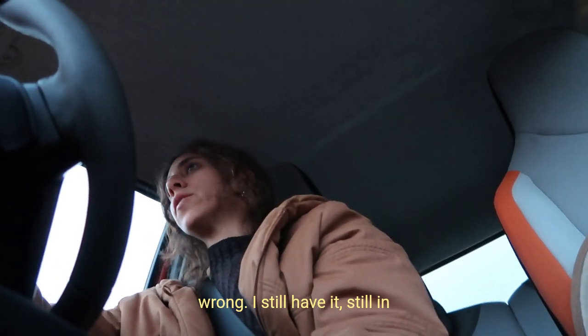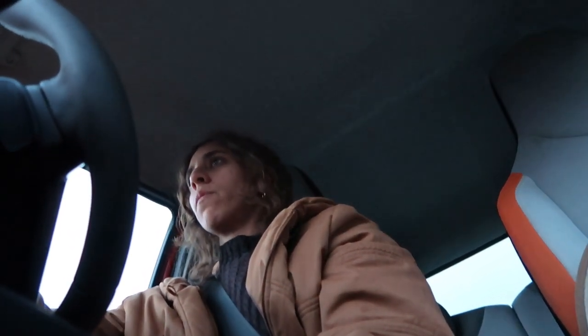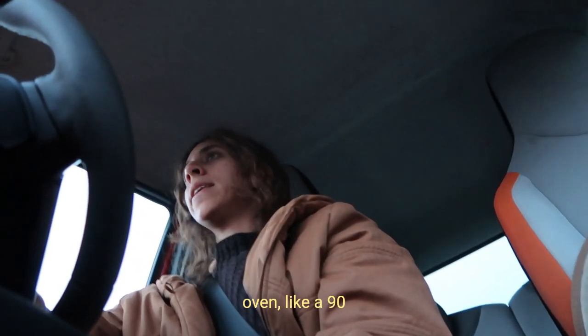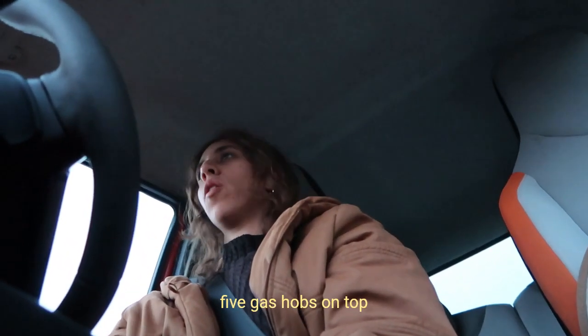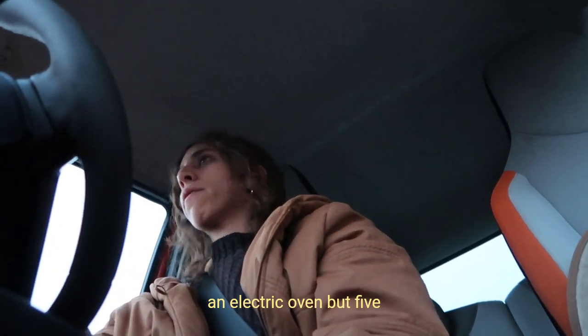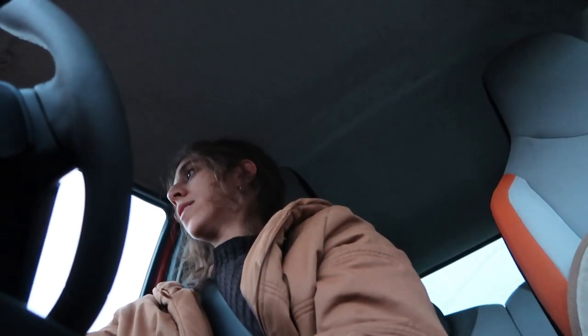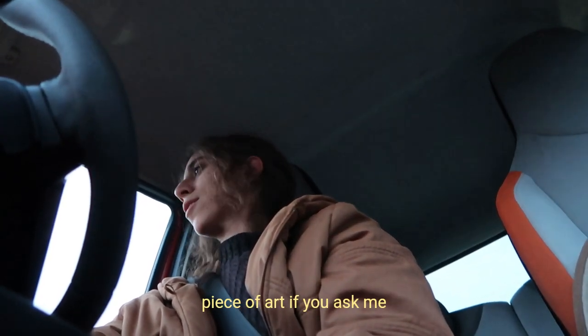Still have it, still in use, just not in my place. And I saw a freestanding 90 centimeter oven with 5 gas hobs on top. It's an electric oven, but 5 gas stoves on top. It was Smeg Italia, this beautiful stainless steel piece of art, if you ask me.